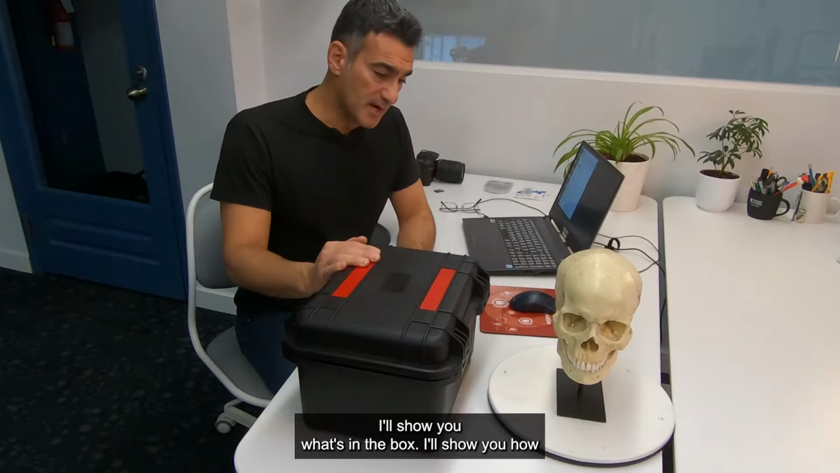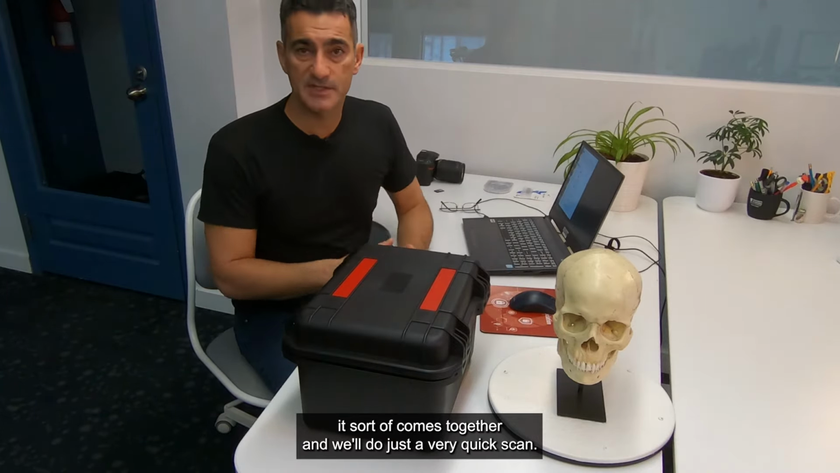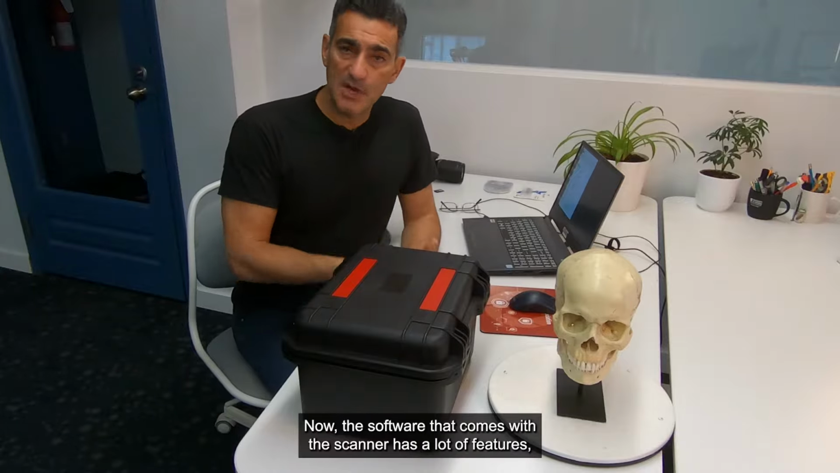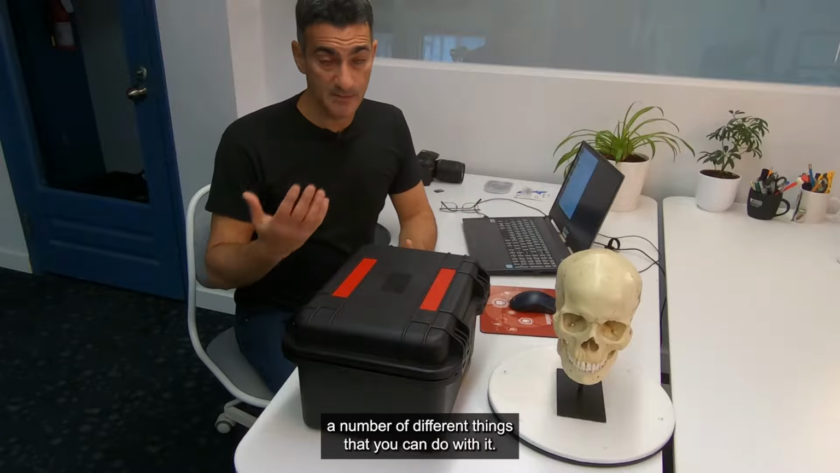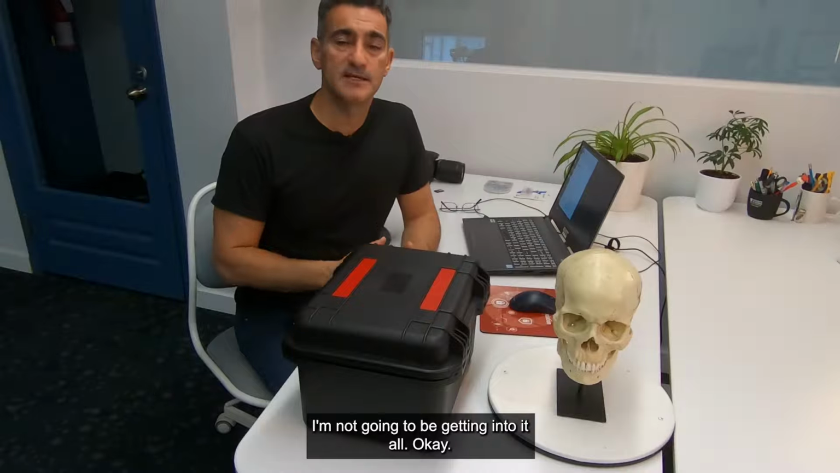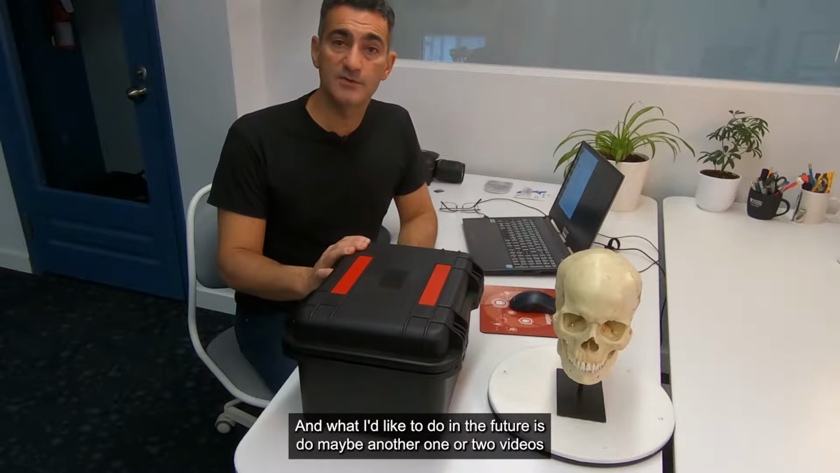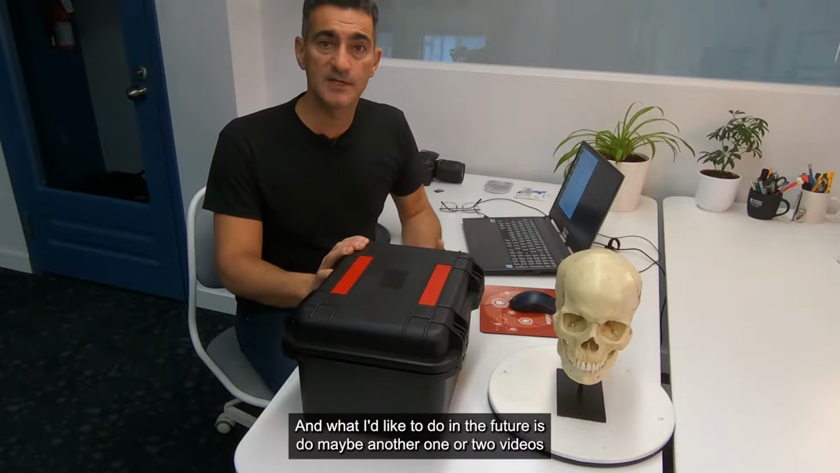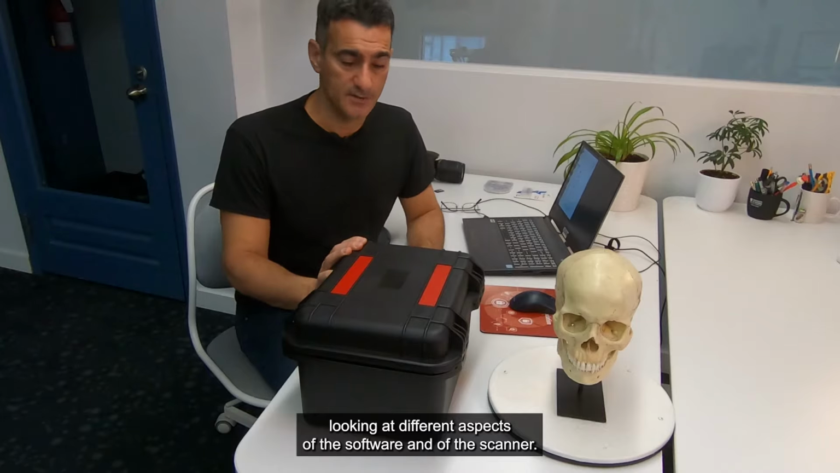I'll show you what's in the box, I'll show you how it sort of comes together, and we'll do just a very quick scan. Now, the software that comes with the scanner has a lot of features. There's a number of different things that you can do with it. I'm not going to be getting into it all, okay? So this is kind of an introductory video, and what I'd like to do in the future is do maybe another 1 or 2 videos looking at different aspects of the software and of the scanner.